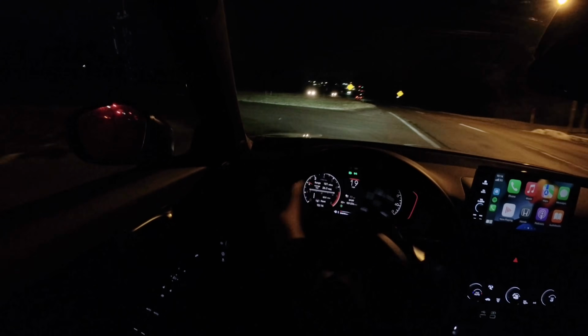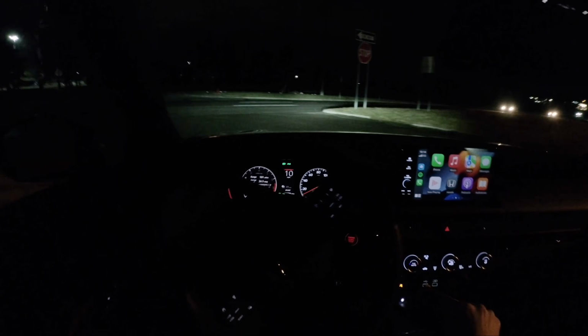Alright, well I think that's pretty much all I have to say about this new Civic Si. Let's just drive this thing around a little bit, let you guys listen to the sounds of the car.